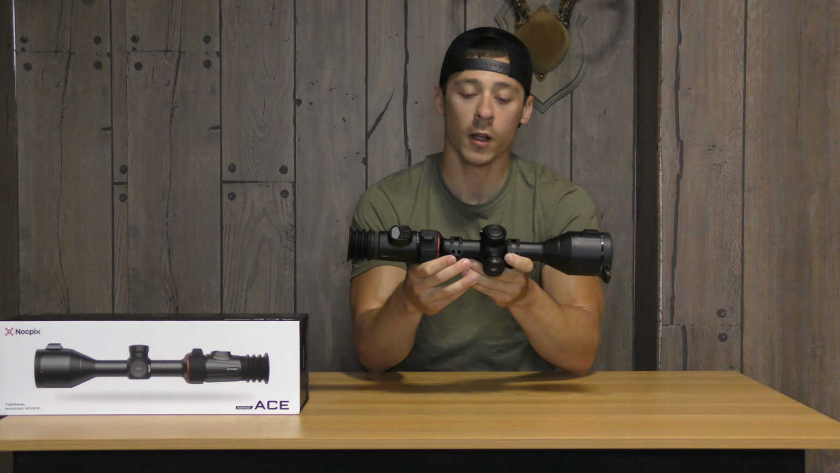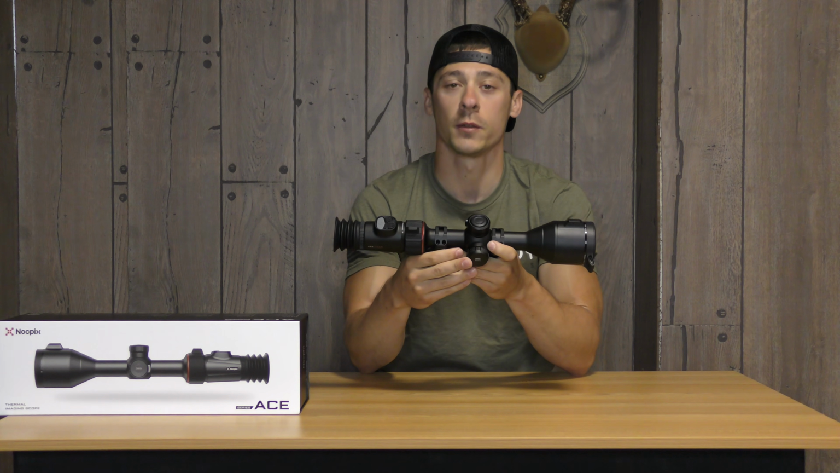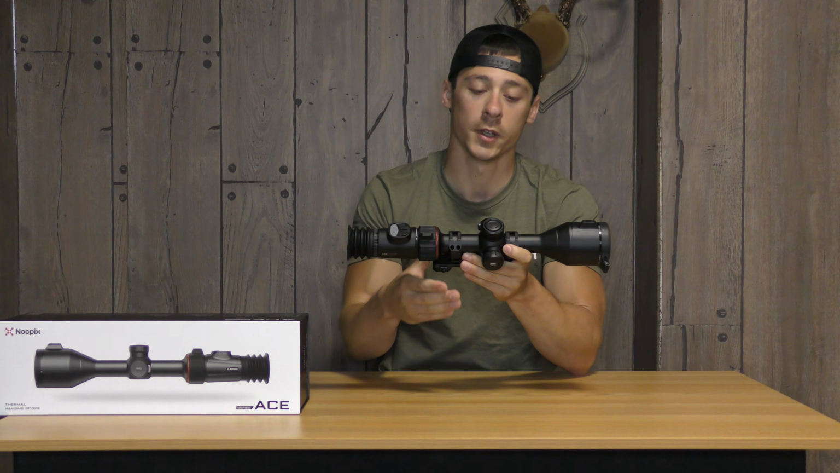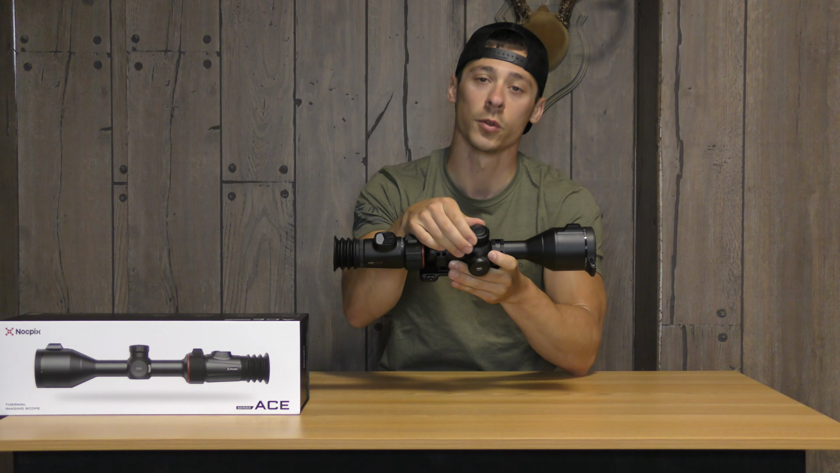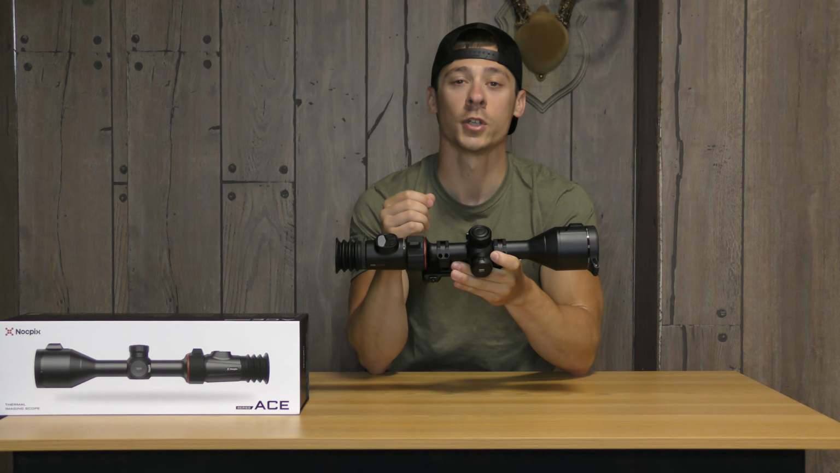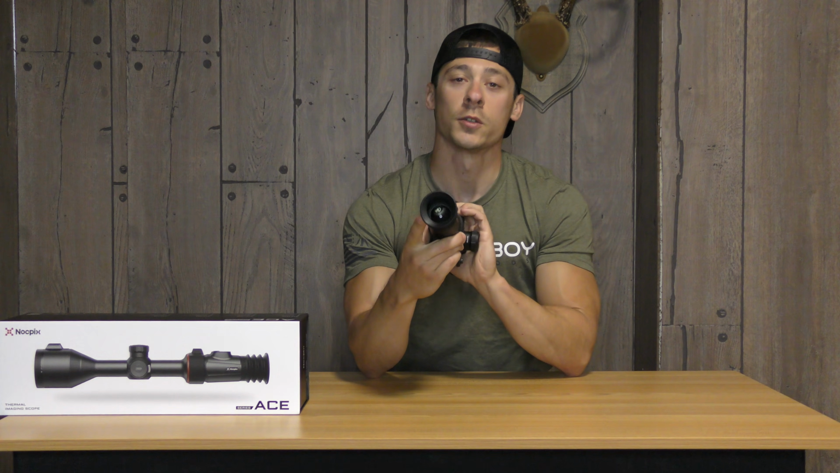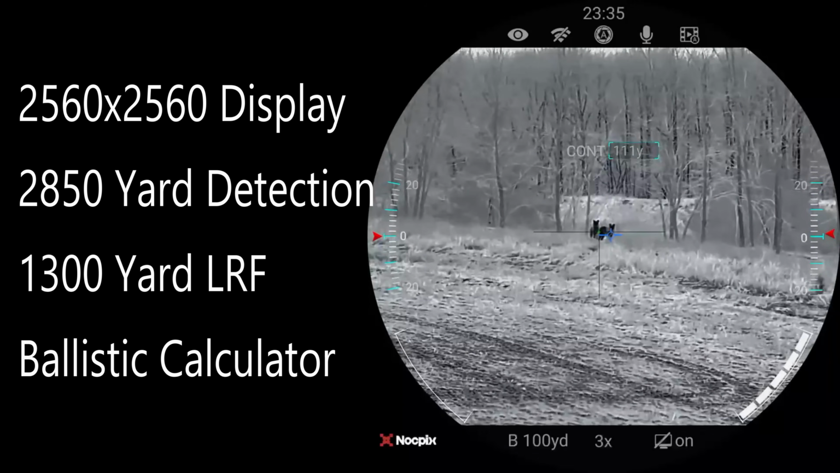You got your digital zoom as well. This is on that turret. It has a digital zoom of up to 8x magnification. So that is going to show up in your film. It's going to zoom in on your image going through your processor, so it's going to translate to your video footage, but it is going to get pixelated just like any other thermal scope with digital zoom. You're digitally zooming in on that image, so as you magnify that image, you're going to lose some of your video quality, and it's going to get a little bit pixelated the further that you zoom in. And your display resolution is a 2560 by 2560, and that's going to be the image that you're going to see right through your eyepiece.